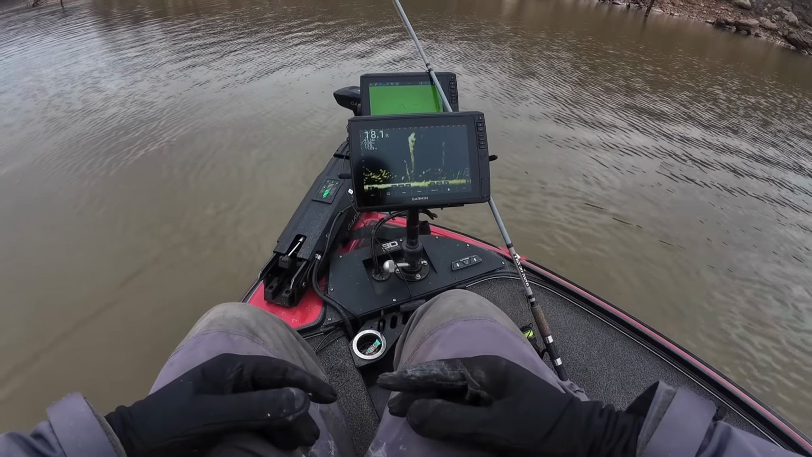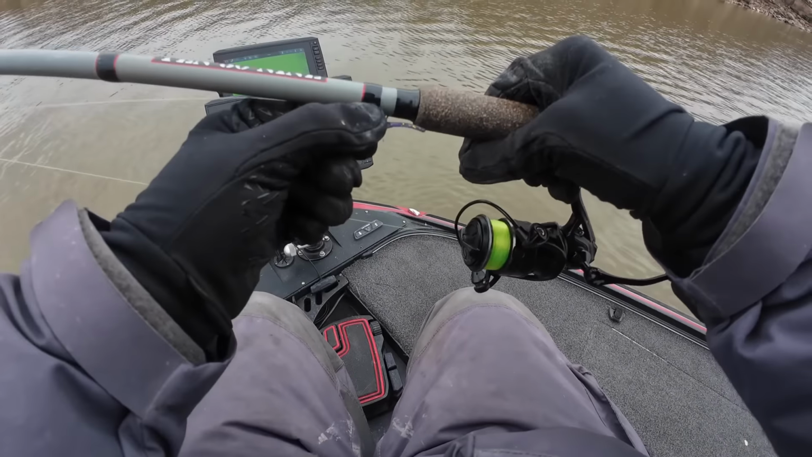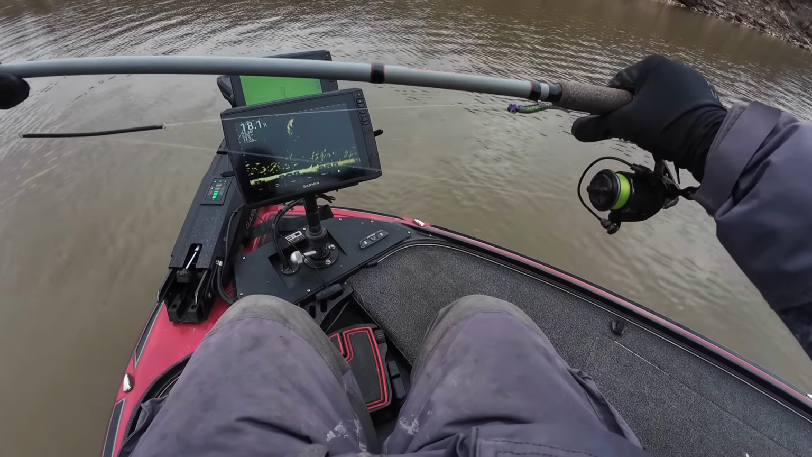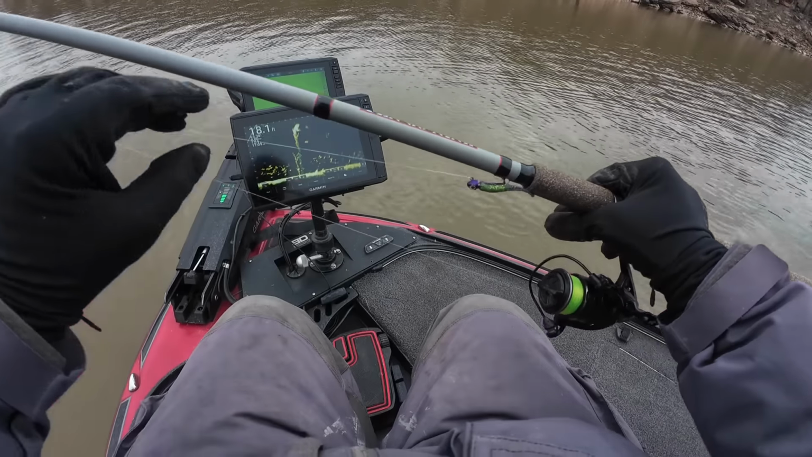Okie dokie, we are at the fishing hole and we're about to find some fish, or so I hope. I'm going to use the same thing as I used in the last video, just the rod I picked up, and it works, so I fixed what's not broken.